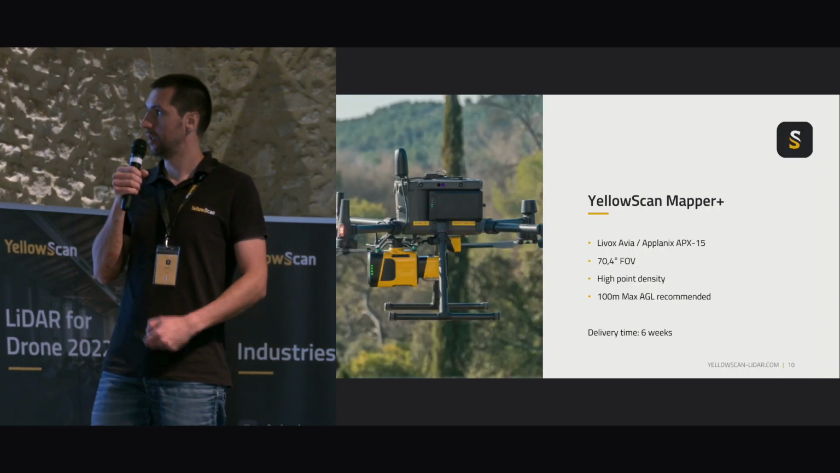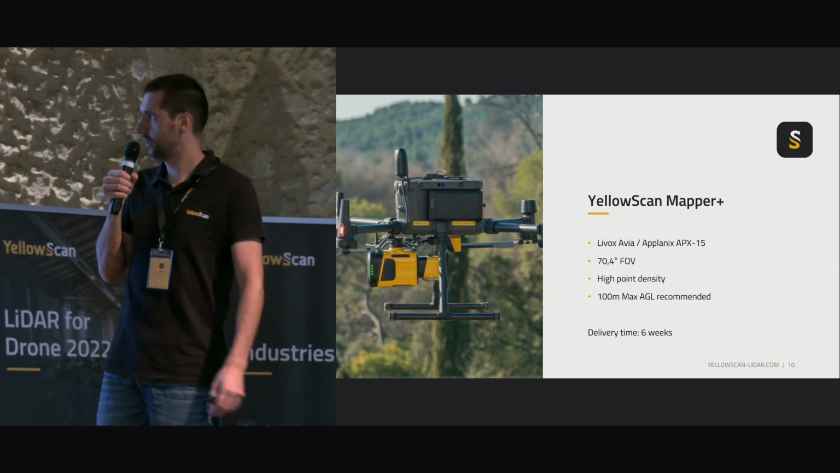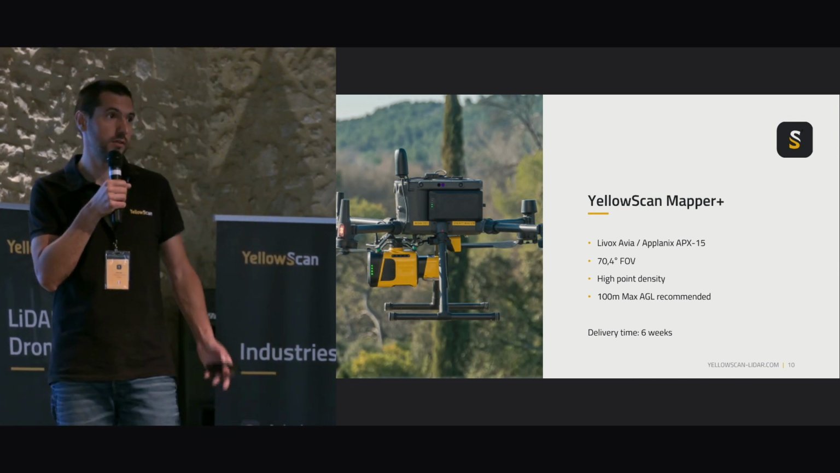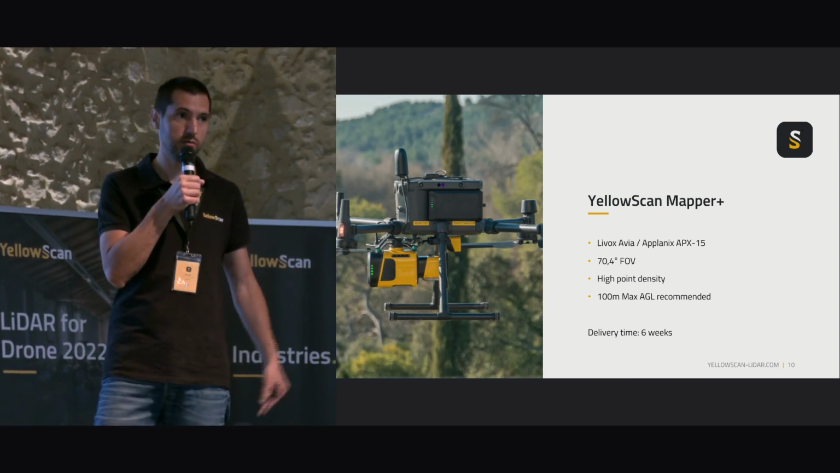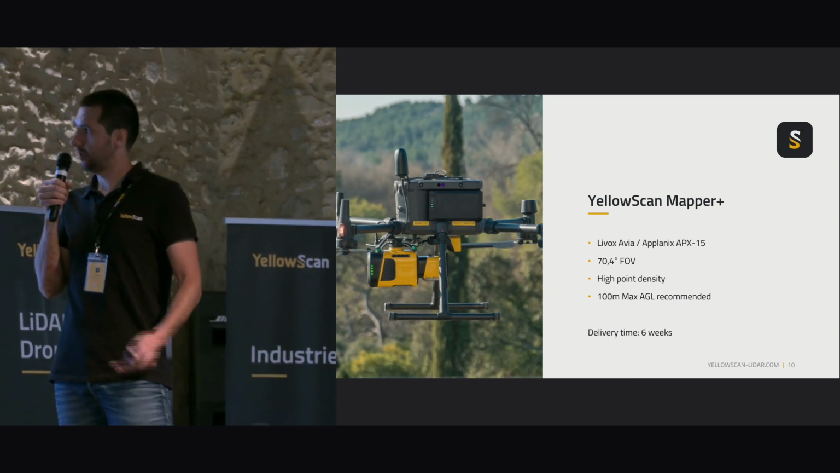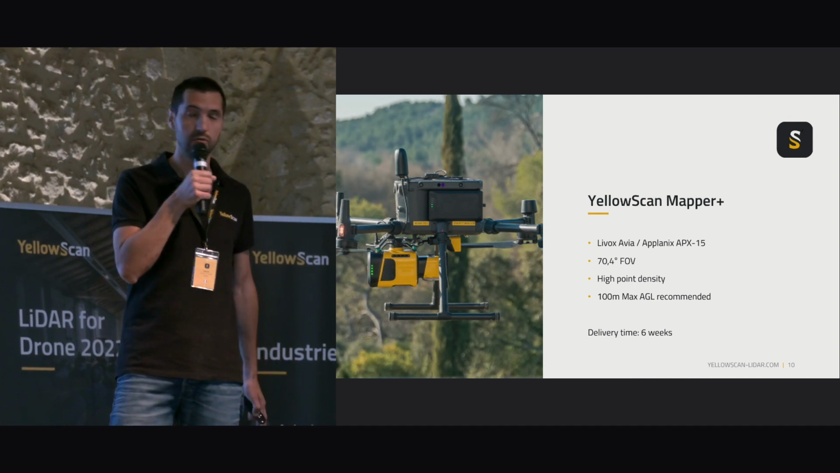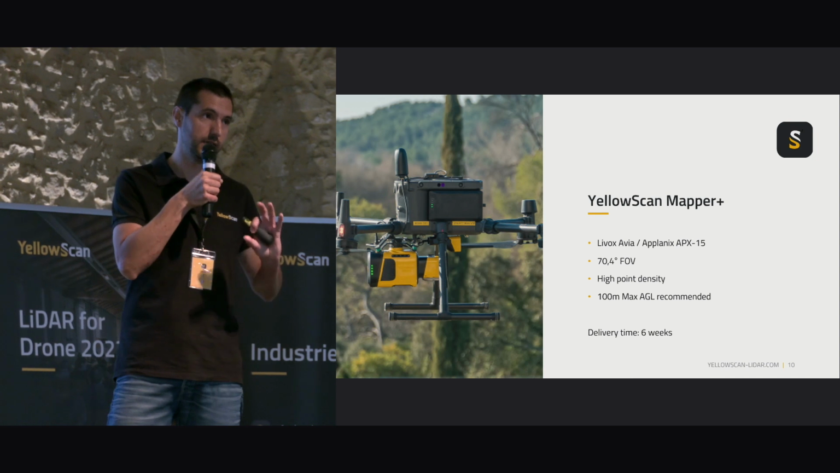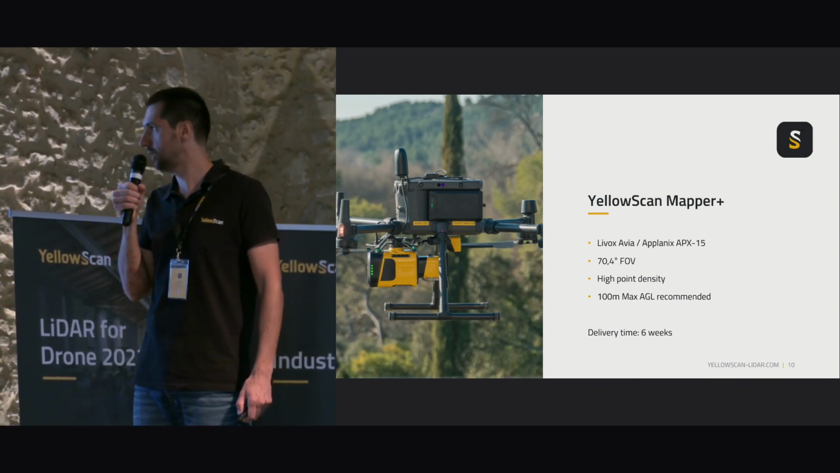Okay. Then Mapper Plus, so it's like the elder brother of Mapper. Mapper Plus, we're using Livox Avia scanner, so it provides up to 3 echoes versus the previous one up to 2 echoes, so better vegetation penetration. Same IMU, reduced field of view at 70 degrees, so same, it's designed only for UAV. Pretty soon we'll be able to tilt it at 90 degrees as the tech team is working on this mounting.